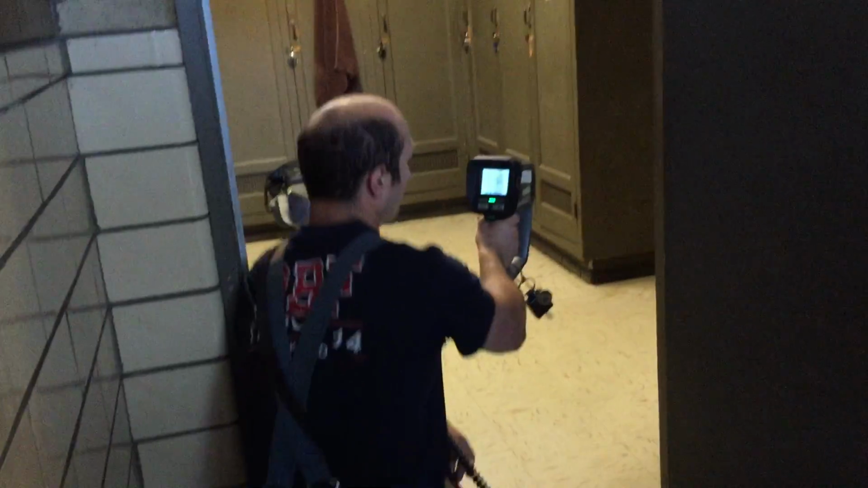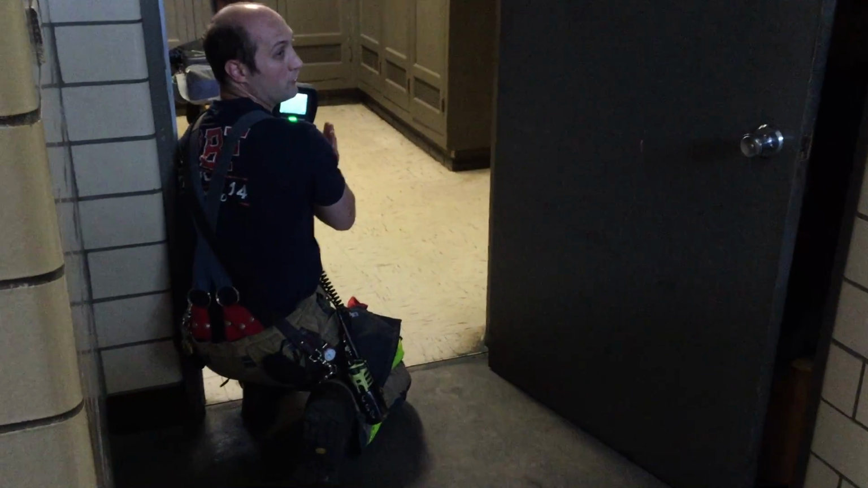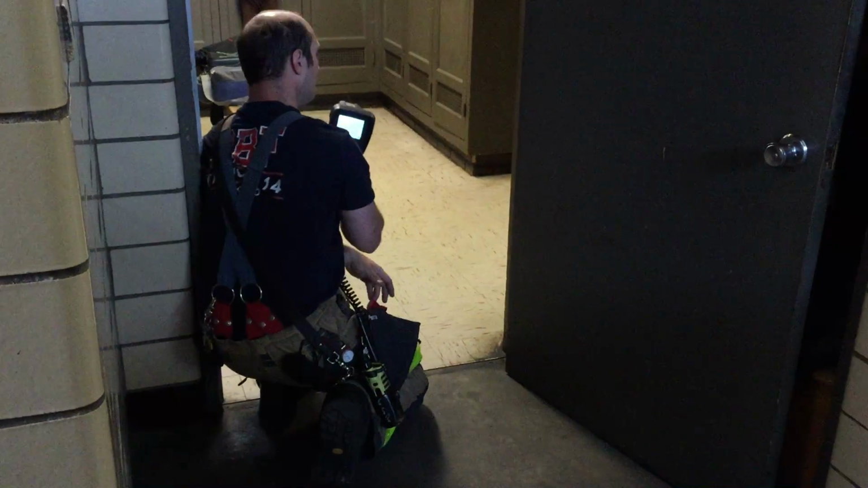So at this point, once I get inside the doorway, I'm going to take a good look around, see what kind of layout I have. Again, scanning high, middle, low, looking at fire conditions. For our particular purpose here, we're going to go to the left.